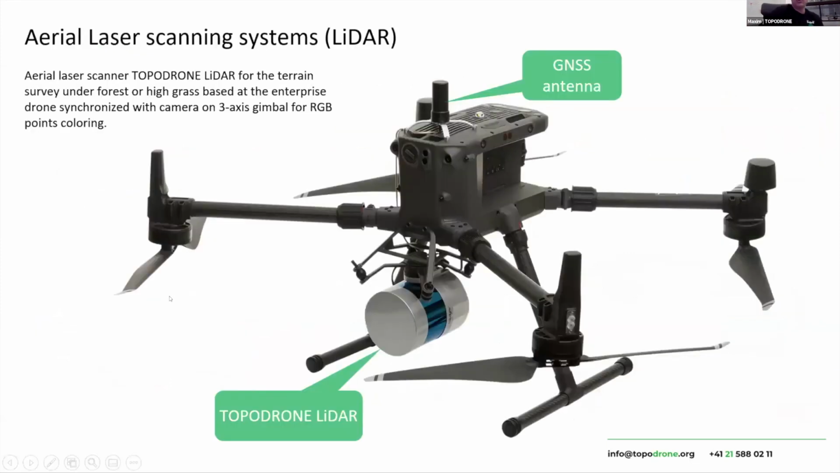So what we should know is that in order to make a precise survey, you should plan the mission precisely. And on your equipment, you should use a special GNSS receiver, which is built into the drone or additionally installed, or you should use additional sensors.